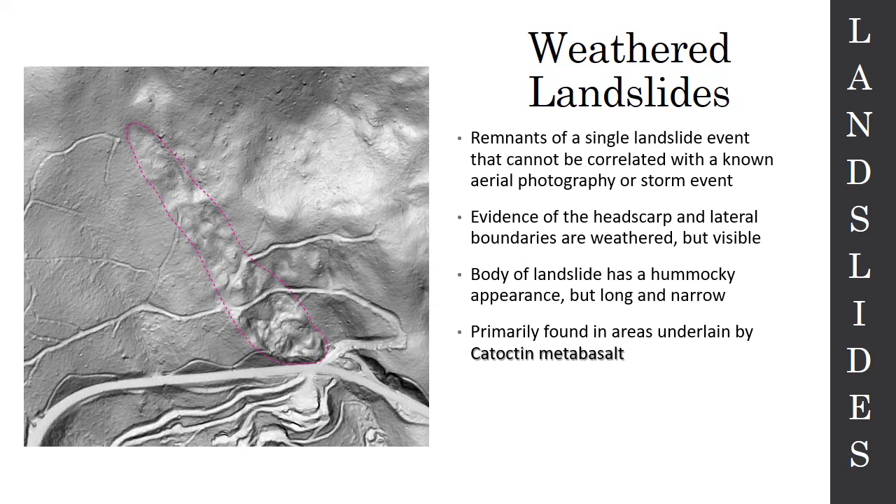They tend to have a hummocky appearance in the main body of the slide, and you can definitely see this one here. This is right outside the gate for Wintergreen. And the other thing that we have noticed is they tend to be found in areas that are underlain by our old friend, the Catoctin metabasalt, which is really interesting.